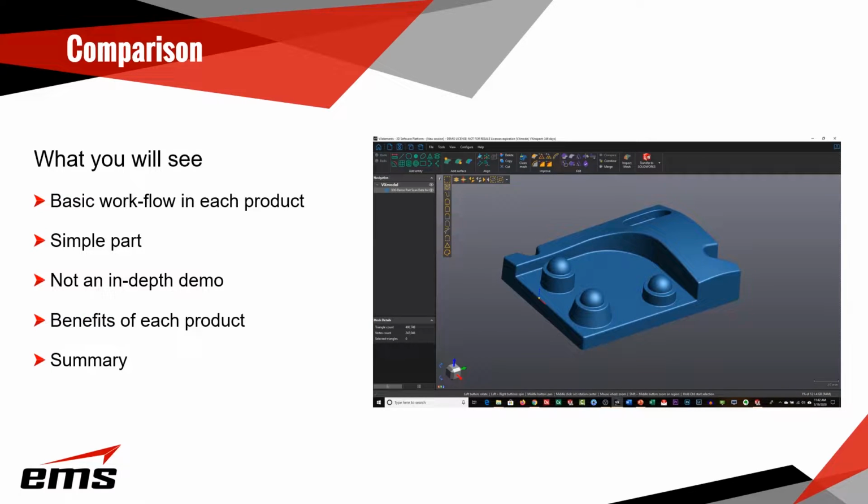Now, the point of this demo is to really show just how they compare in a basic workflow. This is not going to be an in-depth demo of each product. We have plenty of other videos we've created that go into more detail, and some are very application specific. This is just going to show taking the part you see here that was already 3D scanned and showing what the workflow would look like.